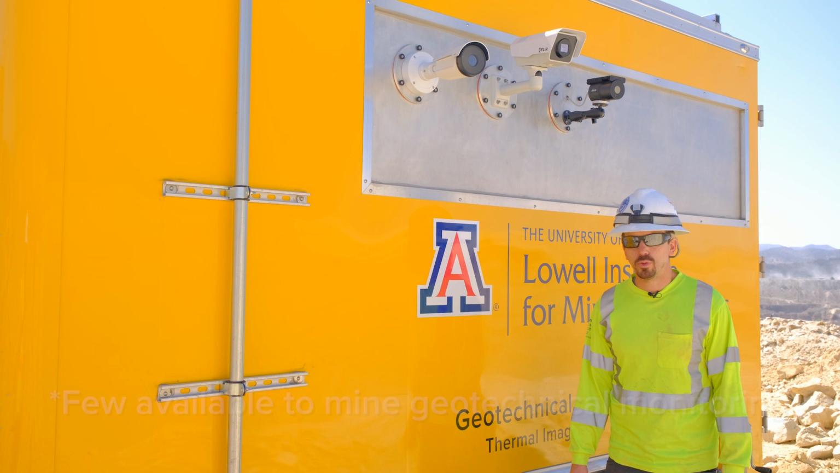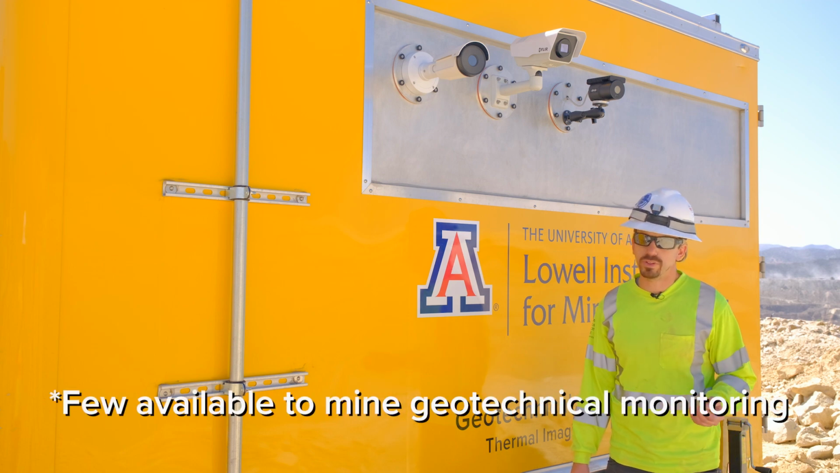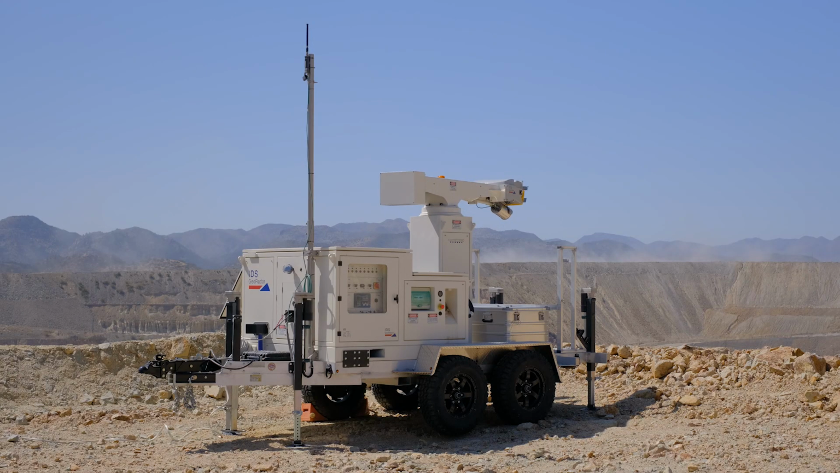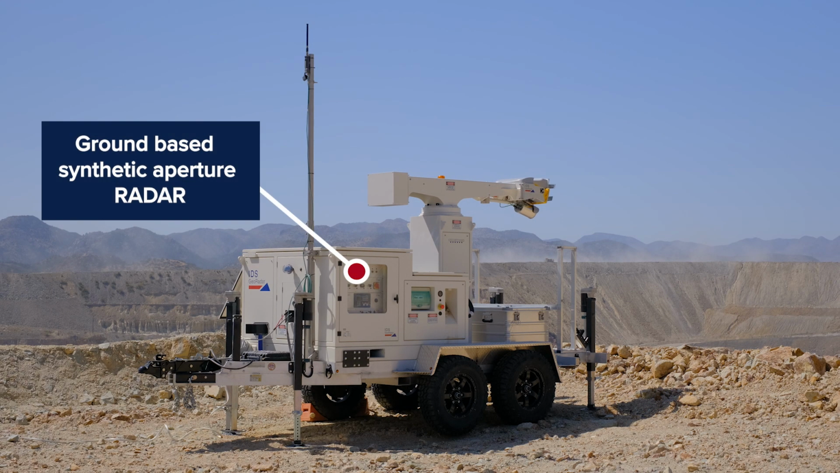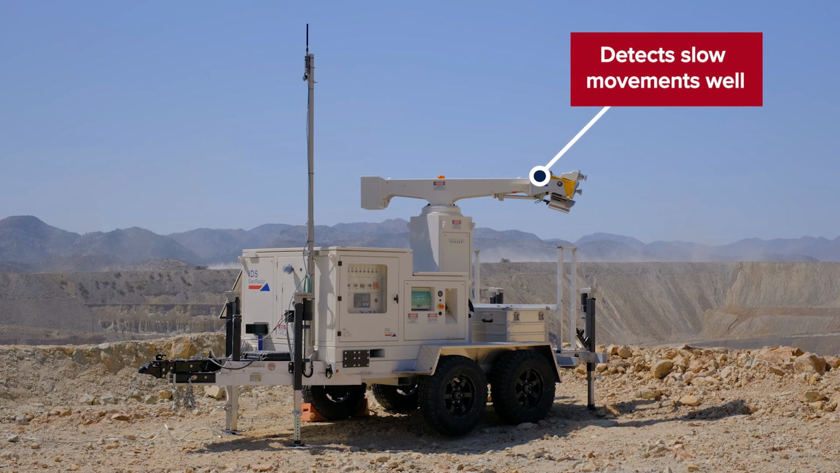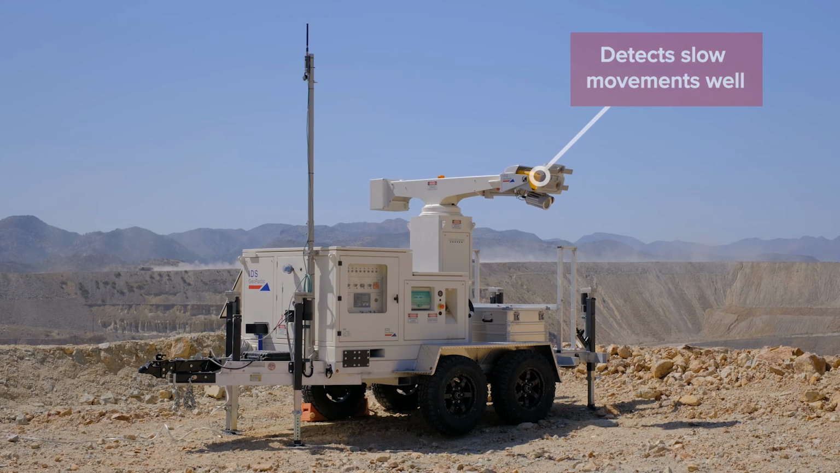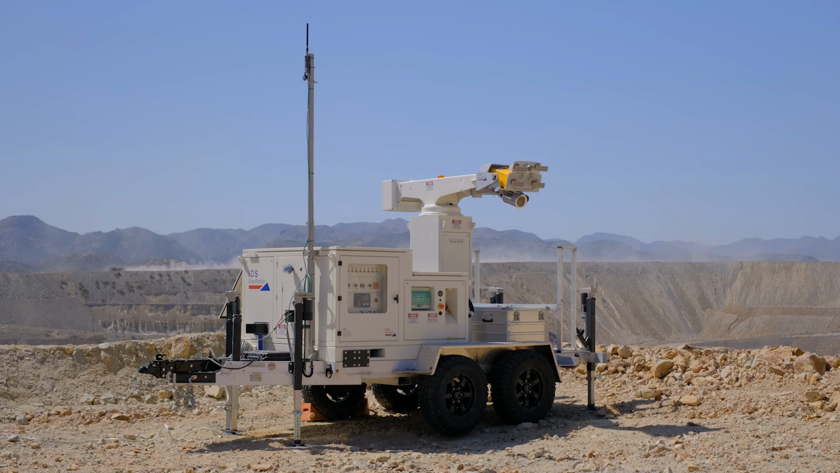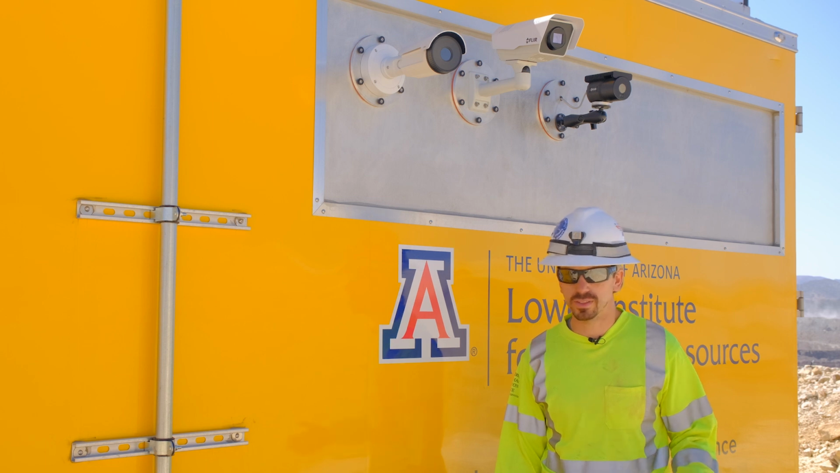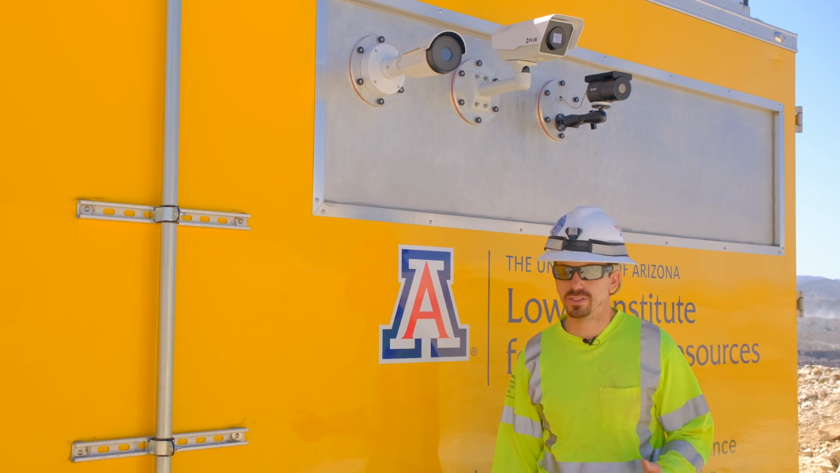There are few tools actually that track fast-moving objects. So we have a lot of tools like the one that's behind me just around the corner, a ground-based synthetic aperture radar or ground-based real aperture radar that are really good at tracking slow displacements. However, when you have rockfalls and fast displacements, you have what's called phase ambiguities, and those radars aren't designed to track that kind of movement. But thermal cameras can see quite a far distance, and they have some advantages to those other technologies.